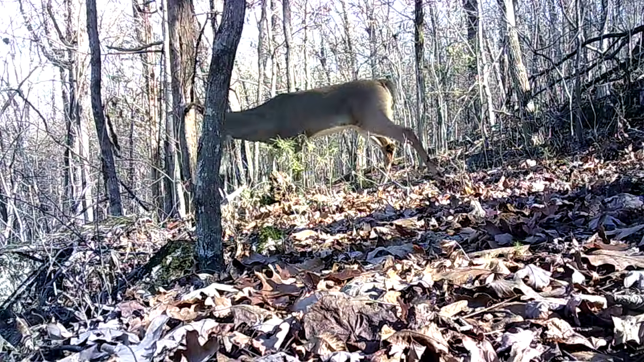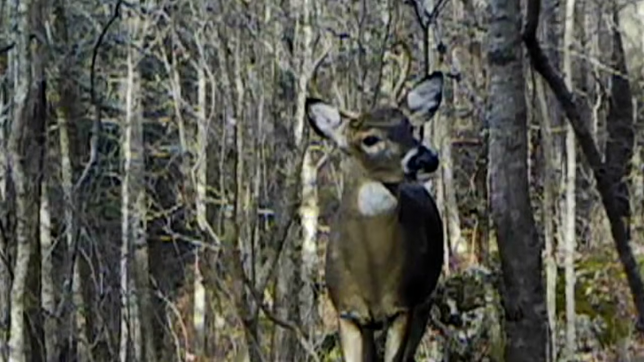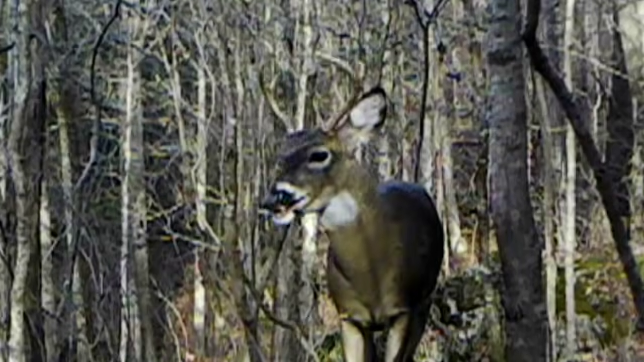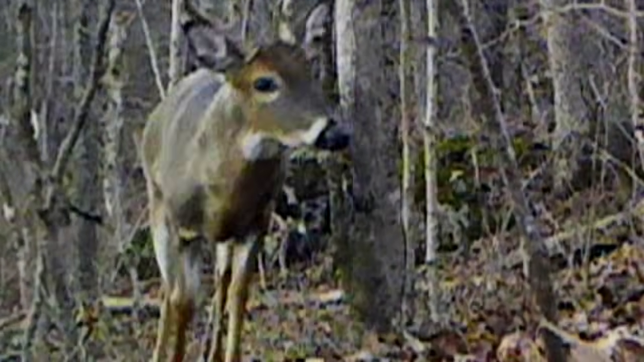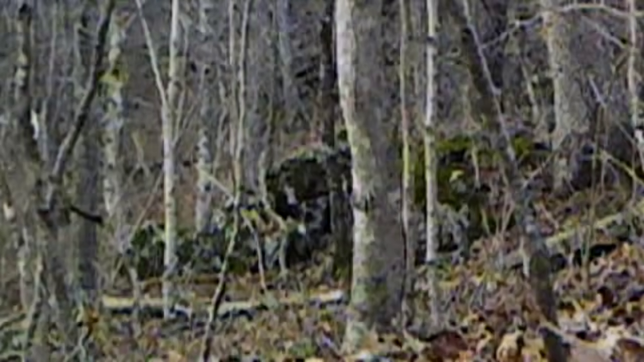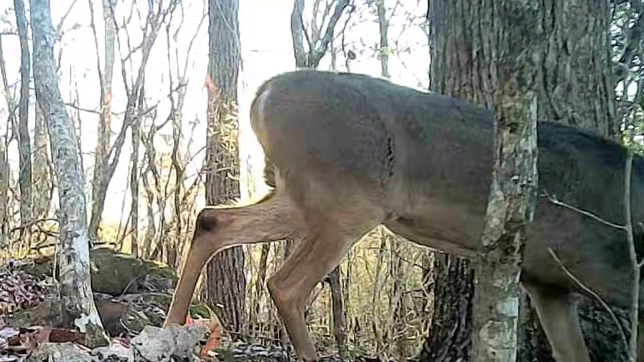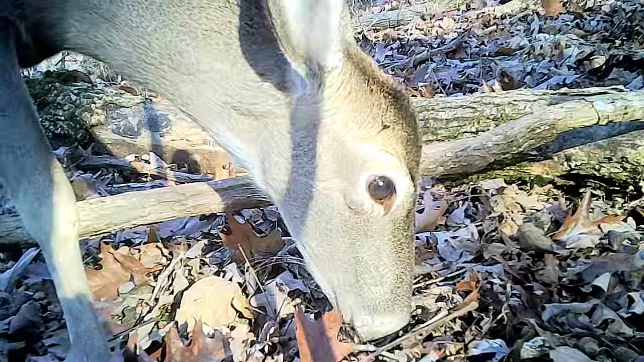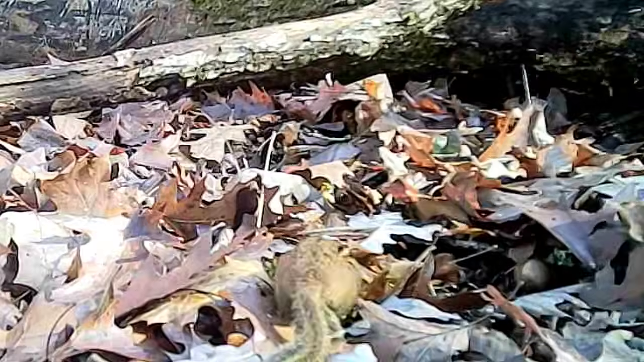These are just clips of what I've got on the camera, just a fraction of them. I couldn't show them all. They are really dominating this ridge, and these little animals are trying to stay out of their way. There's some nice ones too. But down at the acorn pile, the little doe and the yearlings are still trying to eat on these acorns, and there's still plenty of acorns to be had.